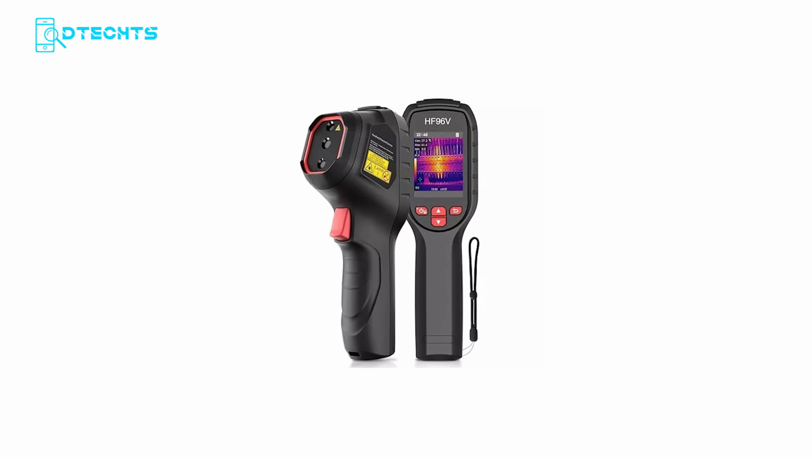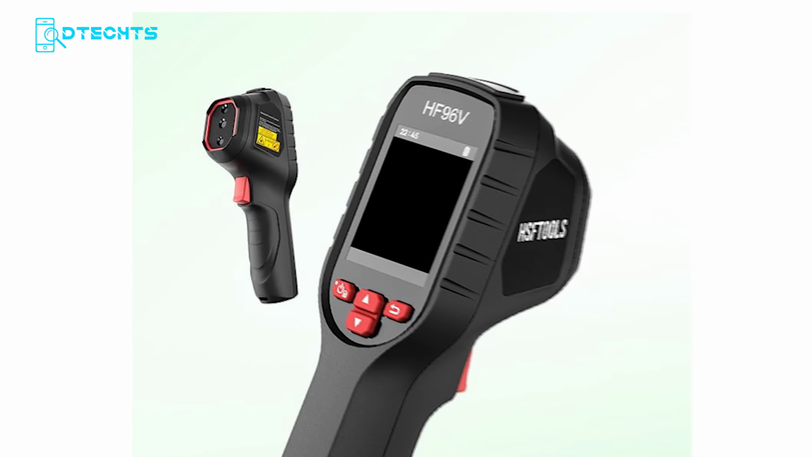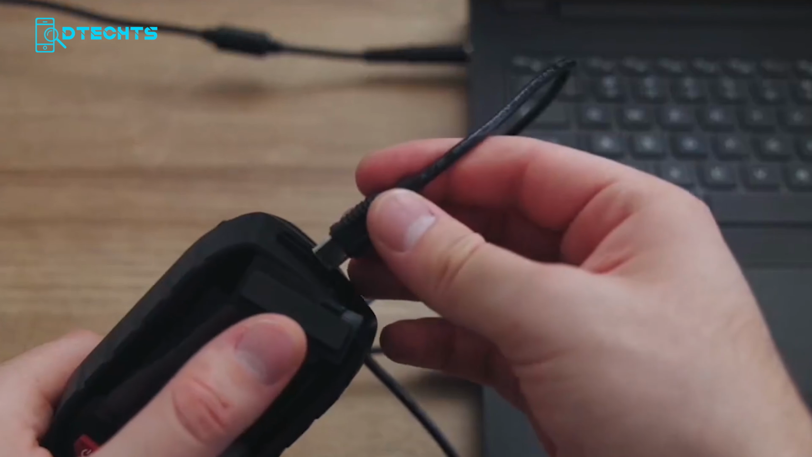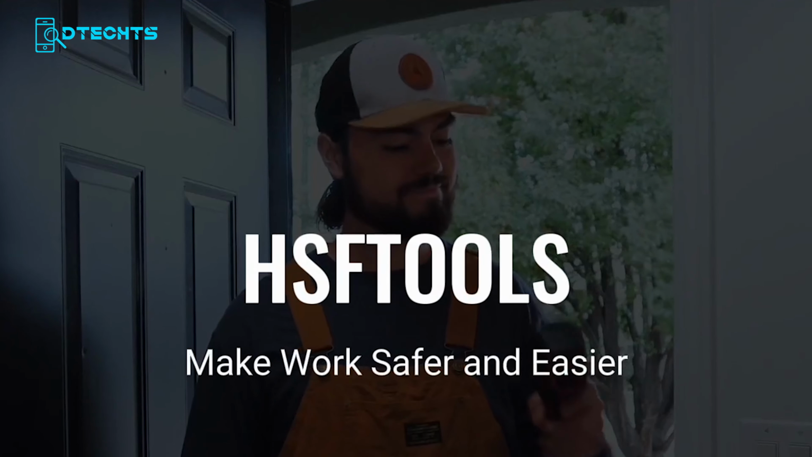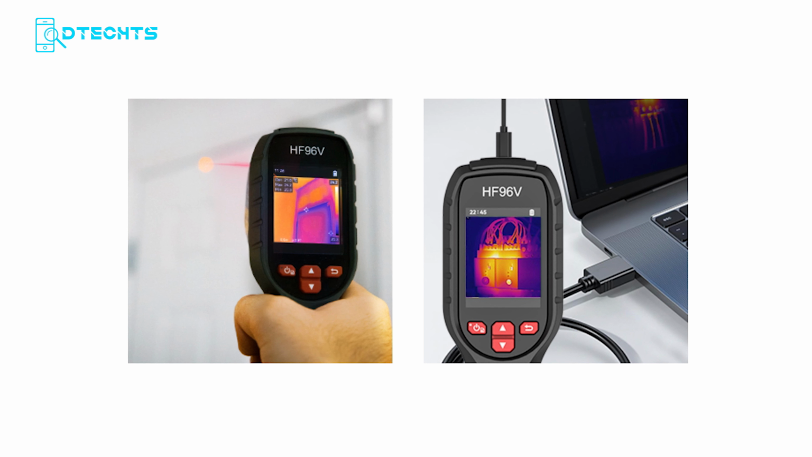Heading into the display settings, you can enable or disable hotspot, cold spot, center point, and parameters. Keeping all of them on is generally the better call. Inside level and span, there's a choice between auto and manual mode. Auto handles everything on its own, while manual lets you fine-tune the range based on your specific situation.